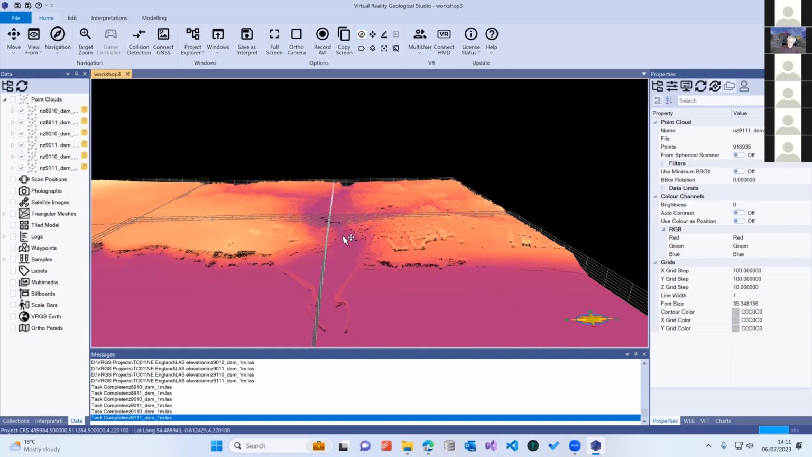And because this fault was active during the time of deposition, the model is that the topography trapped a river system on this side of the fault. So we're looking at a multi-story channel complex on this side of a fault that was effectively going down the center here. That just gives you a little bit of a feel for what we're going to be looking at.